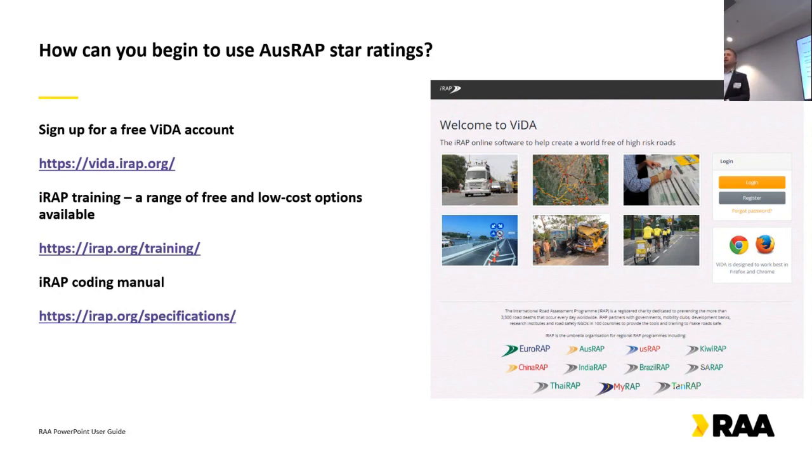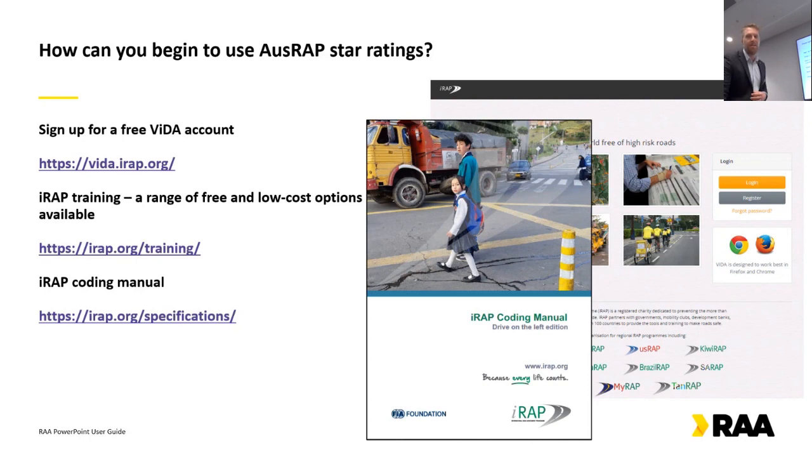A lot of it is free, and there are some fairly low-cost options as well that do have marked assignments and touch points with someone to actually ask any questions and get feedback. And also, I'd always recommend the iRAP coding manual. When you are coding a project or a cross section, that'll give you a bit more information about each of the individual parameters and, you know, should I rate this tree that's 1 meter from the road higher than a Stobie pole 6 meters away from the road, and those types of questions.